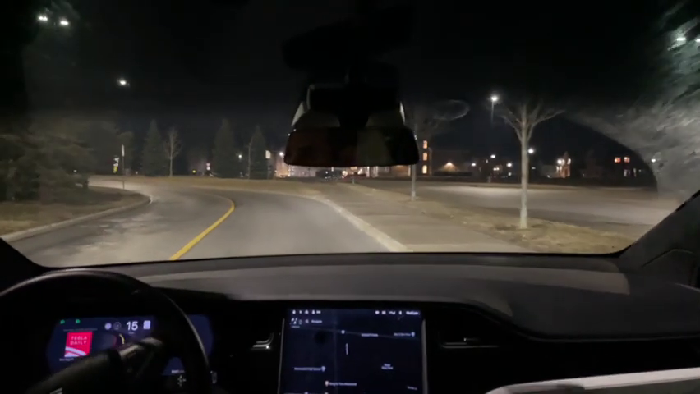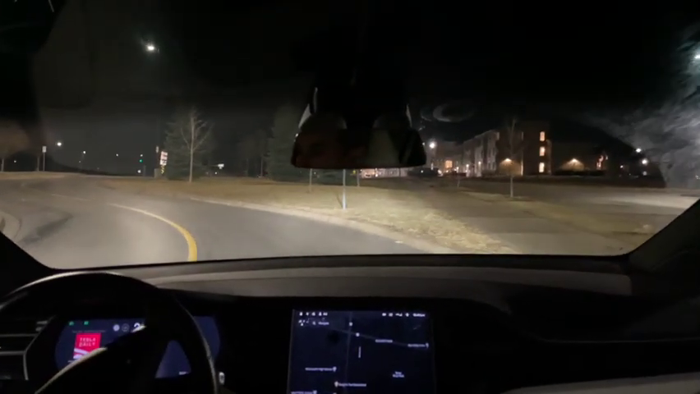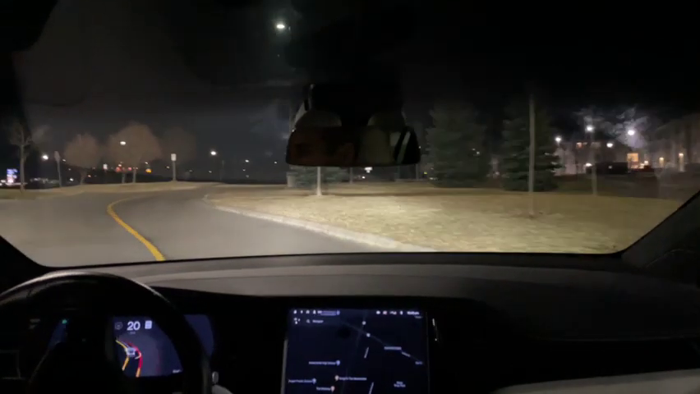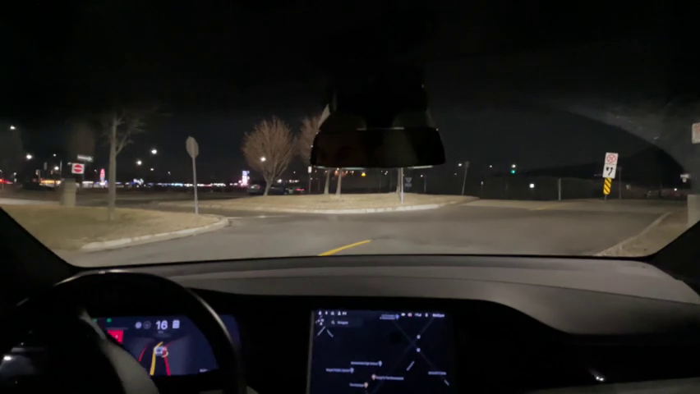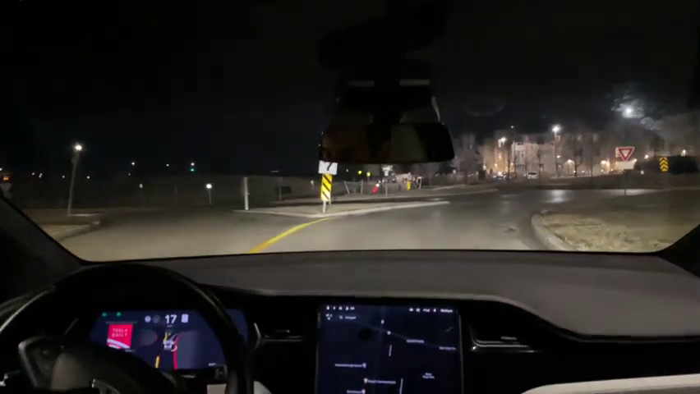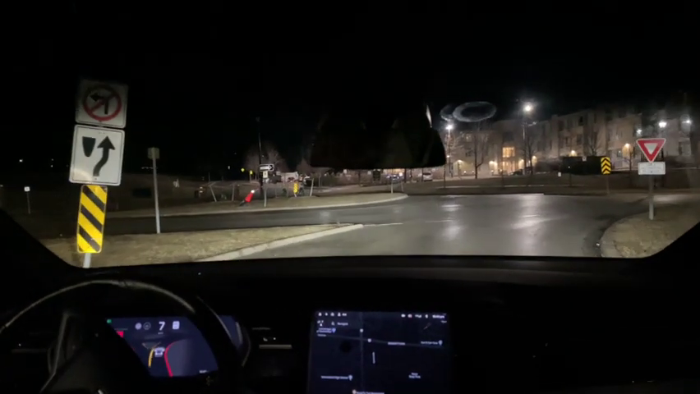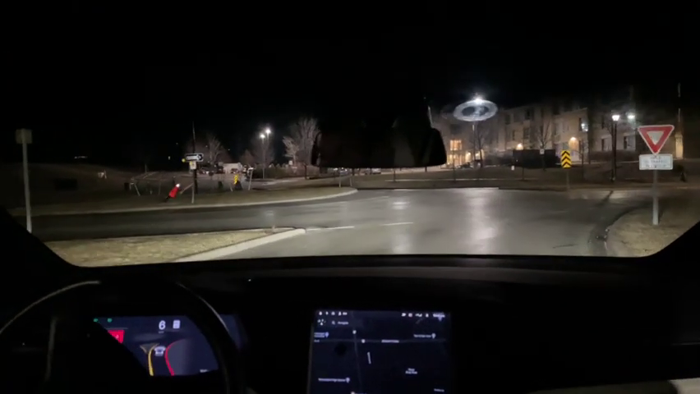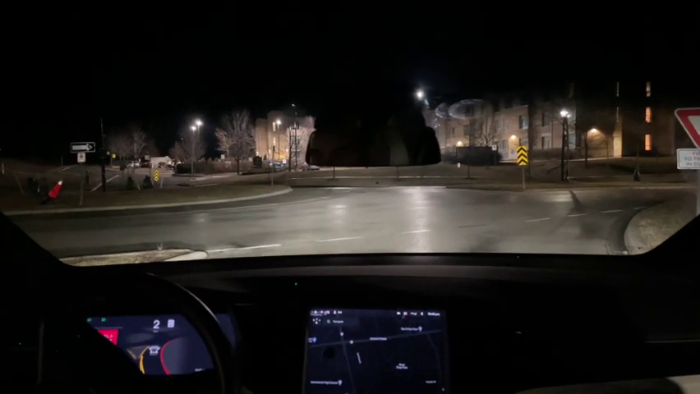It just seems to treat it as the most leftward lane. And so if you want to turn left, instead of turning left in the left turn lane, it tries to get right over into the bus lane. Well, I'll see if I can show you that.